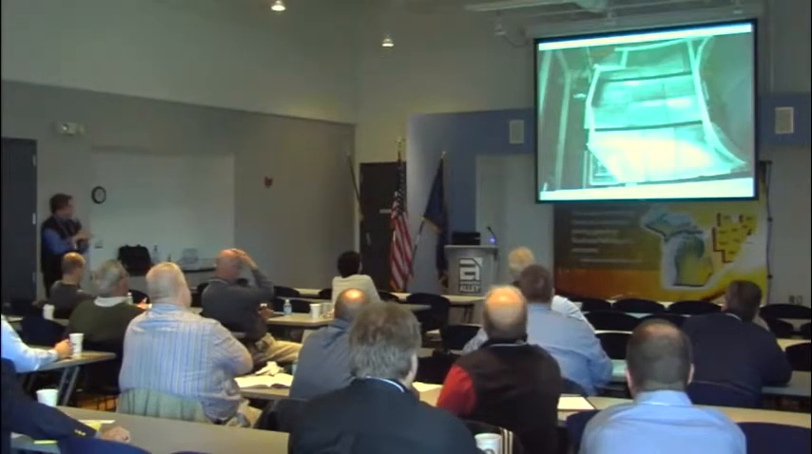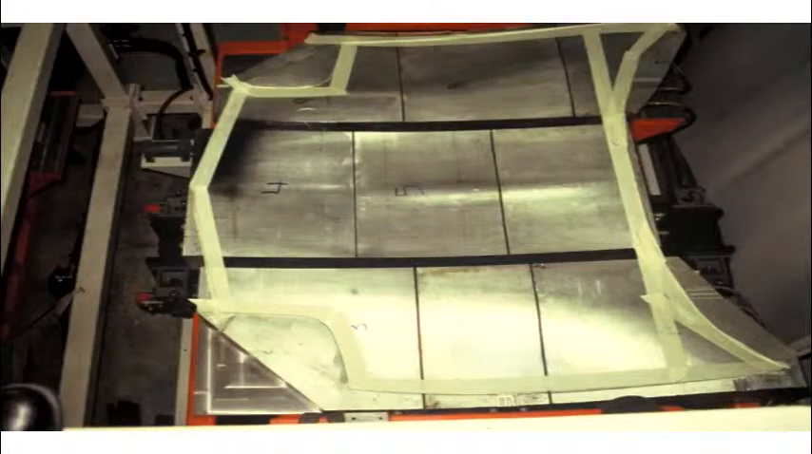This is the bottom part of the mold. It only had maybe 9 areas, maybe 12 areas, but the top half of the clamshell was the one with the almost 200 different heating zones.